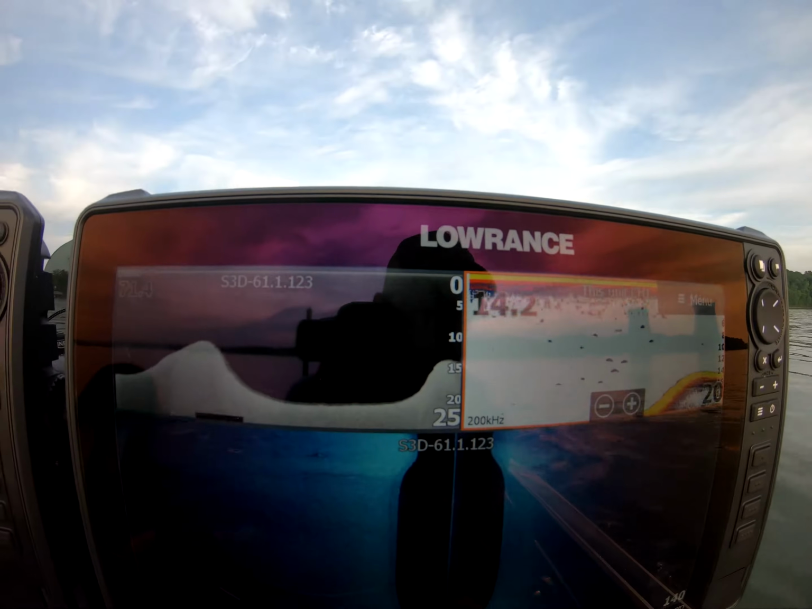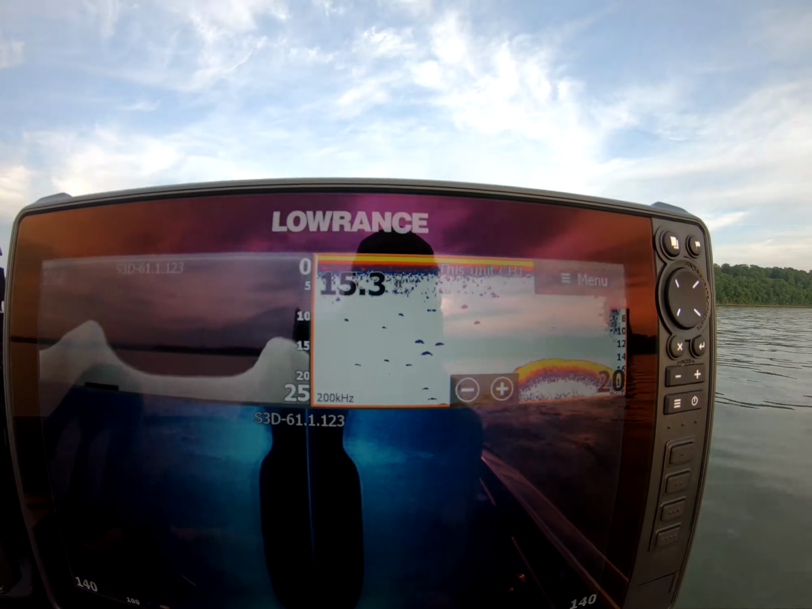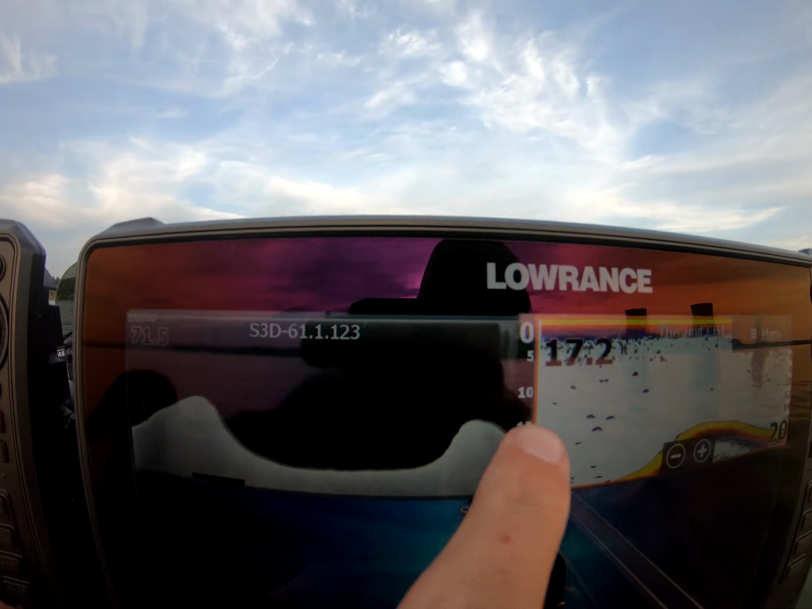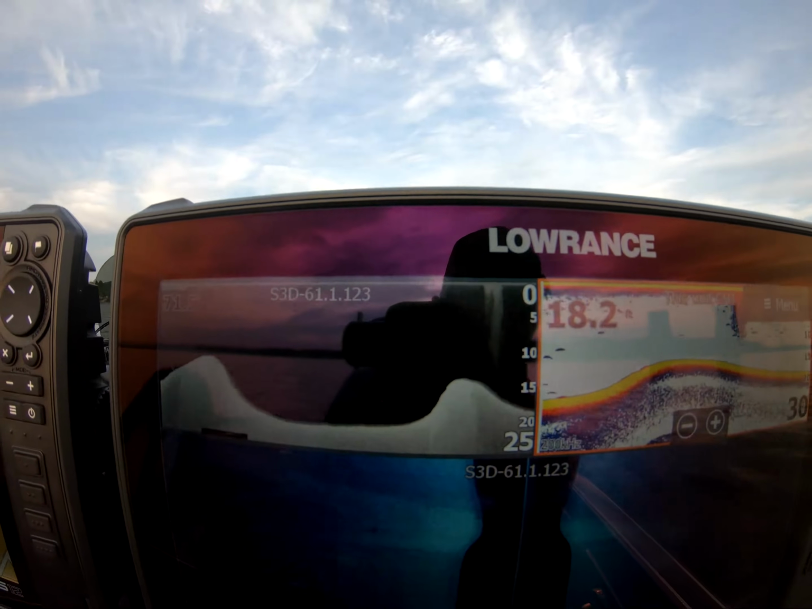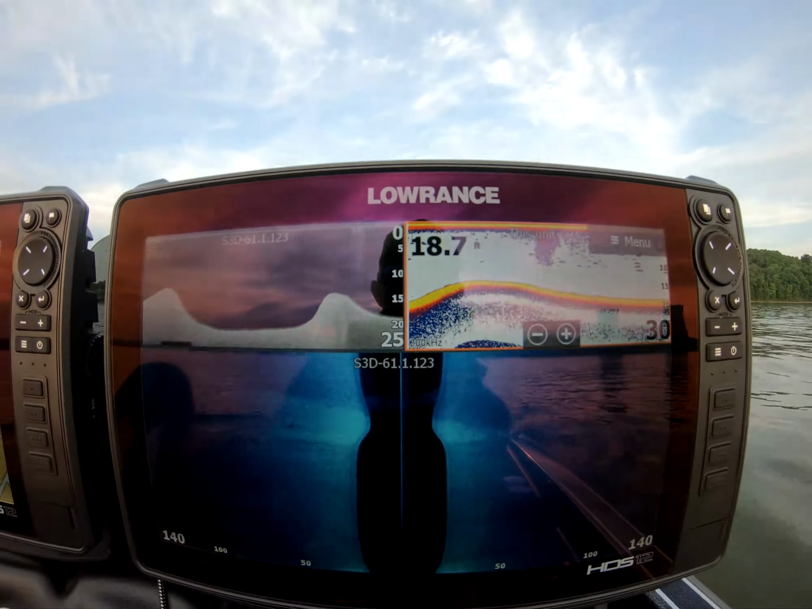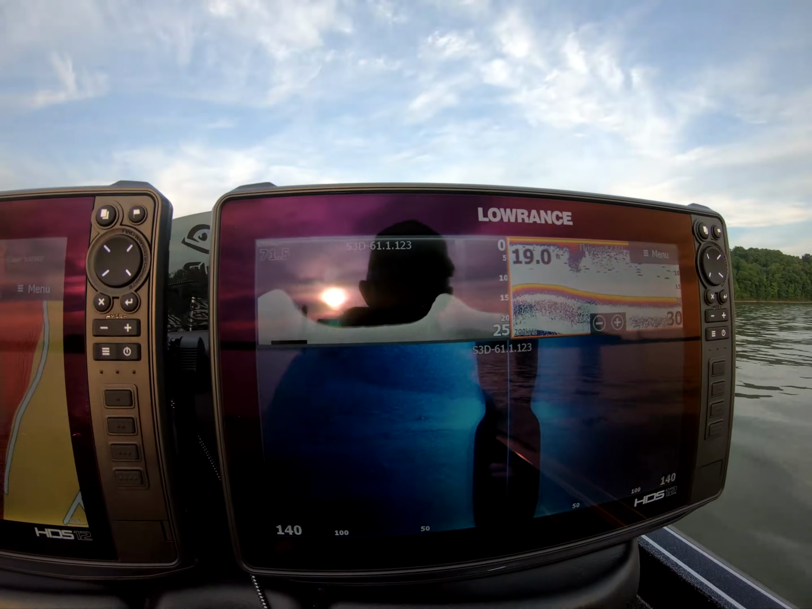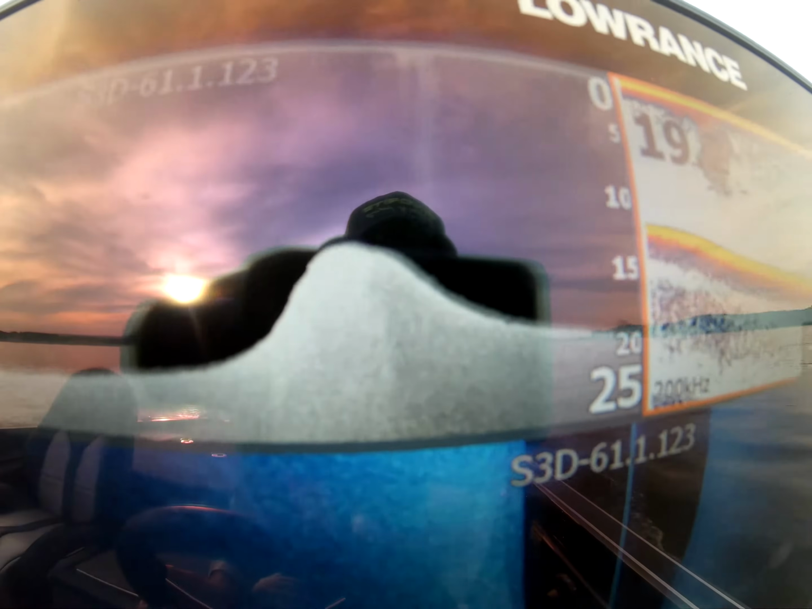Anybody home? There is not. That's a ghost town. See, you can even see that's my prop wash right there, because I had already idled through there. So look how far down that prop wash goes. That's pretty crazy to think. That's almost 15 feet down. You can see the bubbles. So imagine what it's doing to those fish that are on the bottom there.